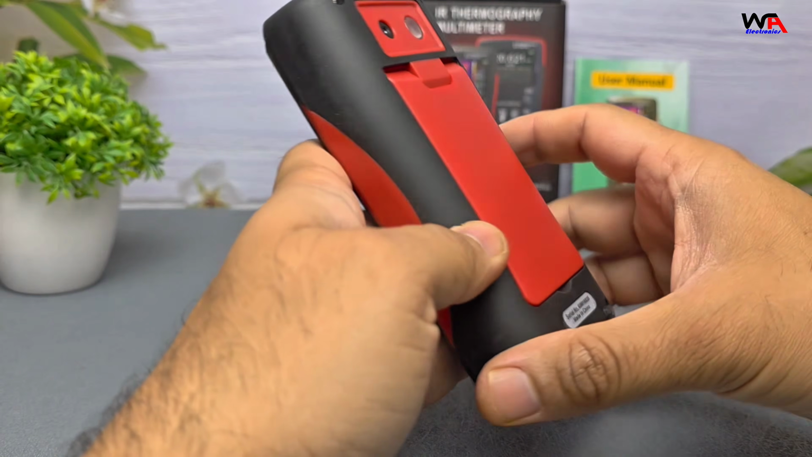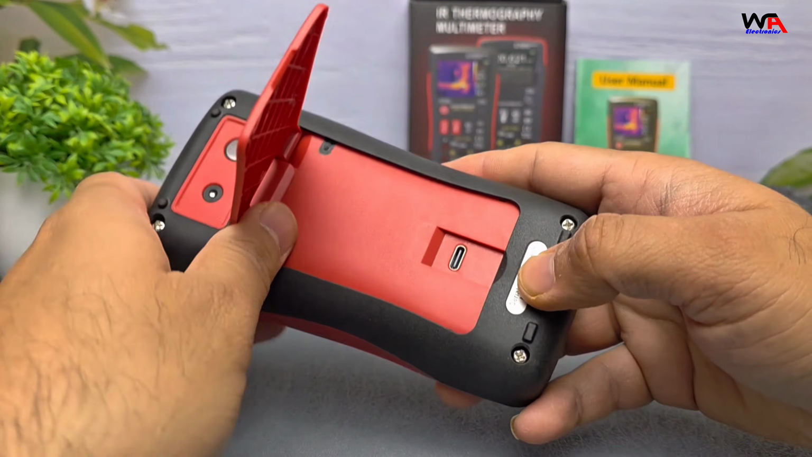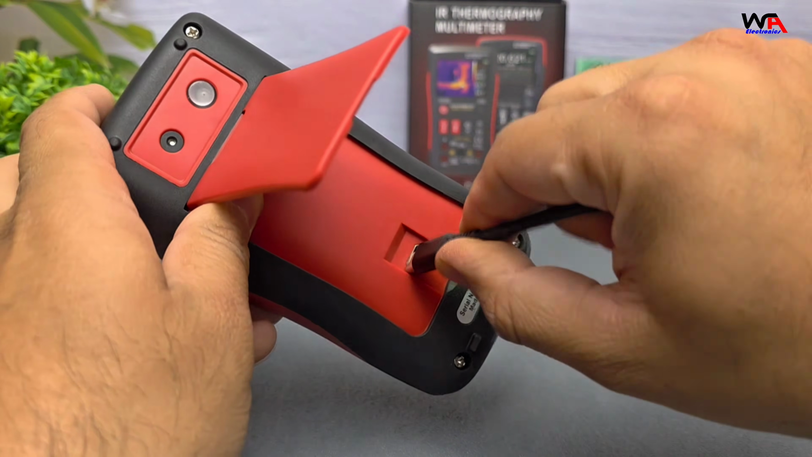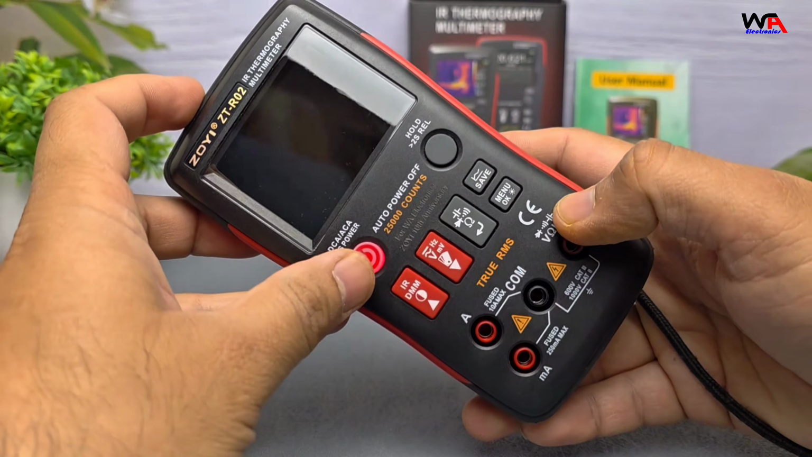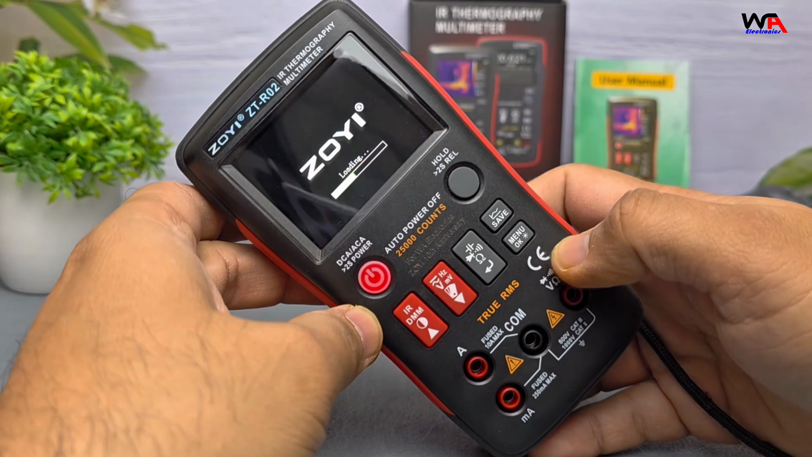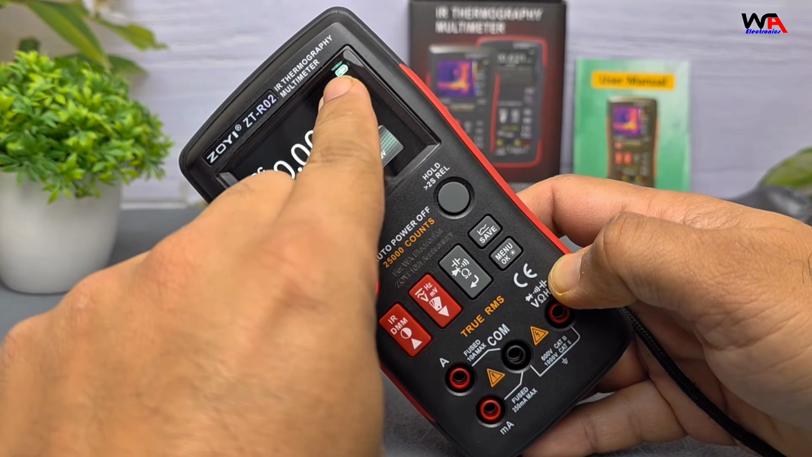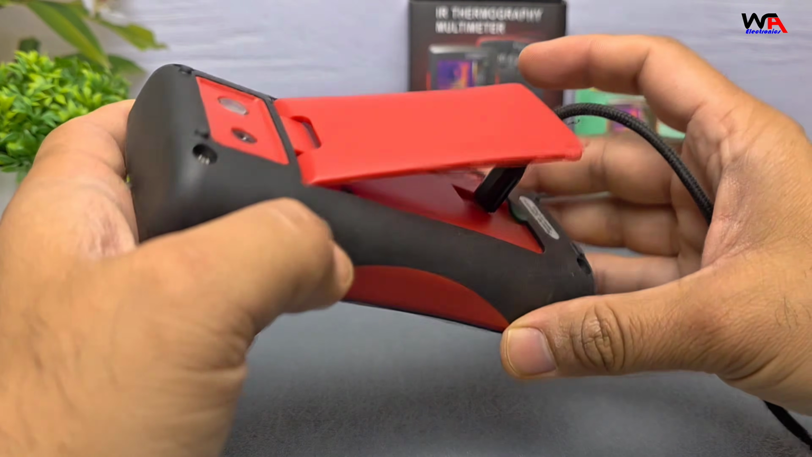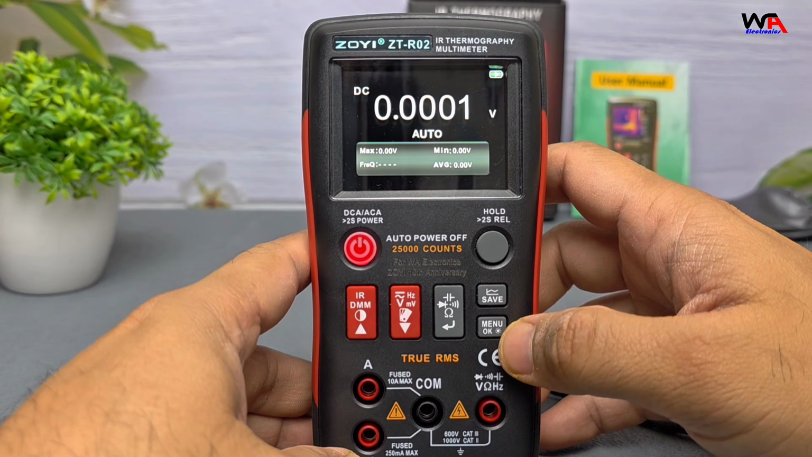The ZOYI ZT-R02 is honestly one of the best budget thermal imaging multimeters you can get. If you deal with electronics, electrical installations, HVAC diagnostics, or automotive troubleshooting, this tool gives you both thermal vision and full DMM functions in one lightweight package. For technicians and hobbyists, it's absolutely worth considering.